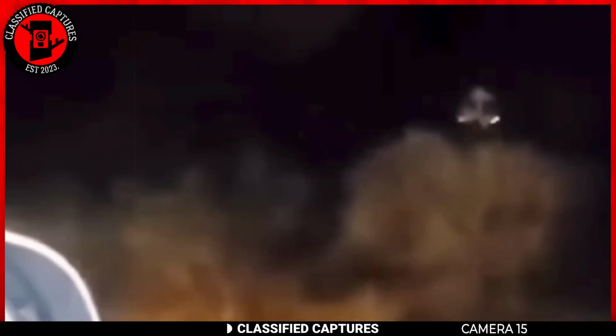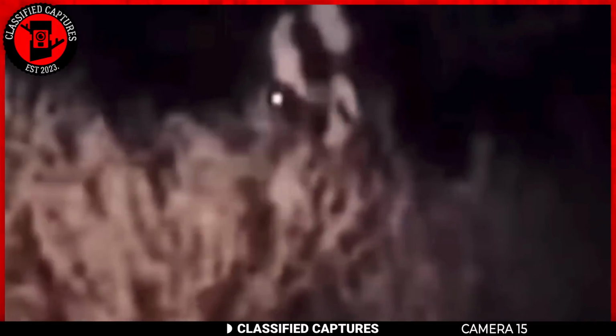As they zoom in on the footage, the features of the creature come into focus, and it bears a striking resemblance to the elusive Rake. The fear and uncertainty of the situation leave the farmer standing at a distance, watching the creature with a mix of awe and trepidation.